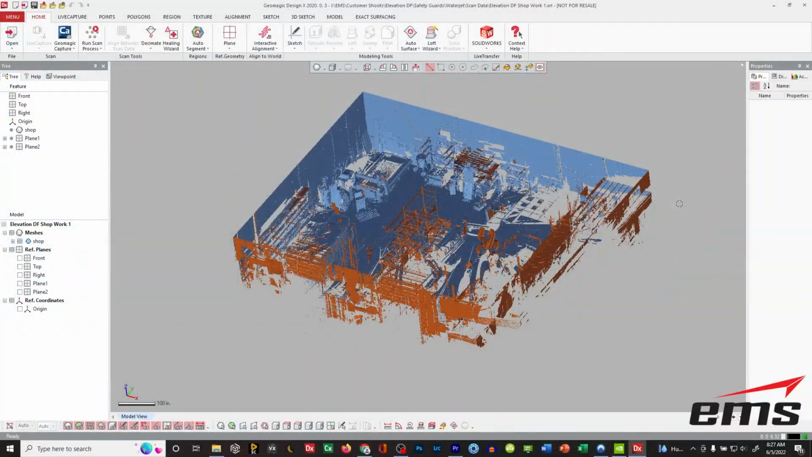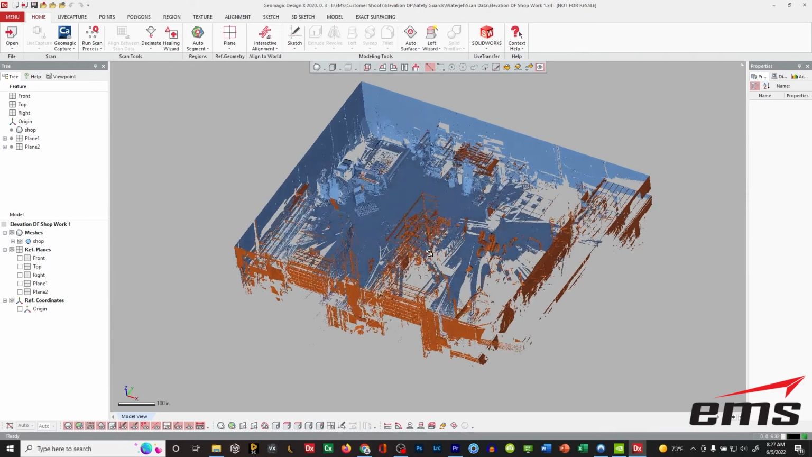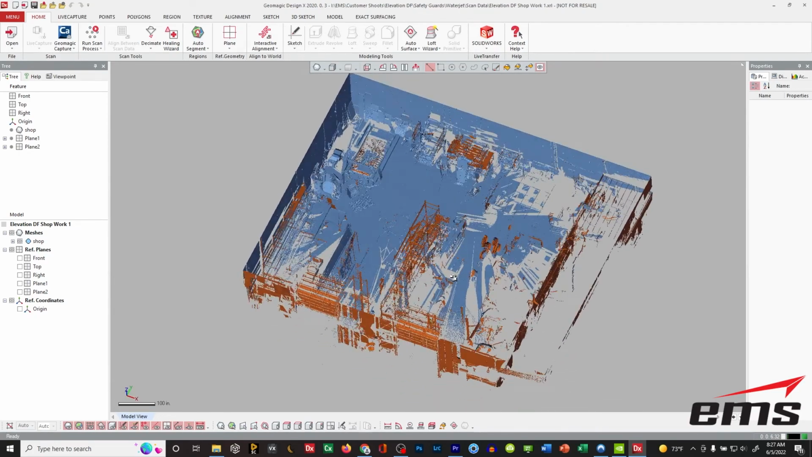All right, let's go ahead and take a look at the 3D scan data from the Surphaser. While we were scanning the waterjet, we moved the Surphaser around the shop and took a few more scans, just some 360-degree scans of the whole shop.